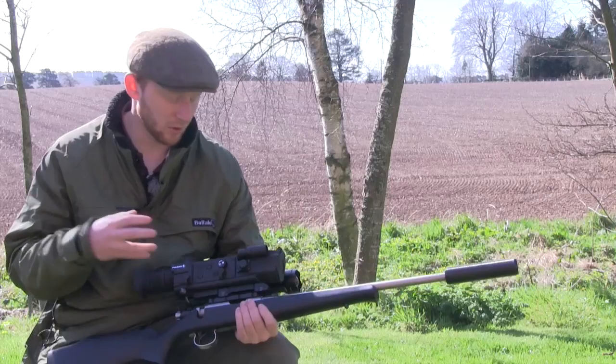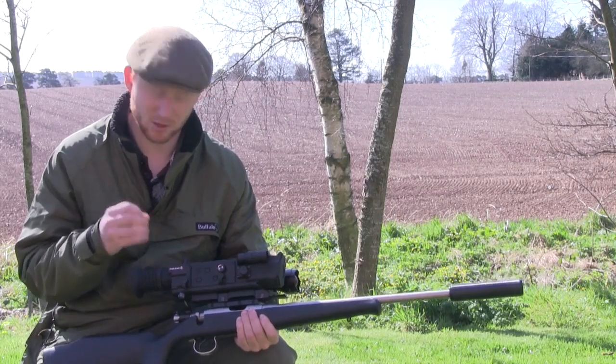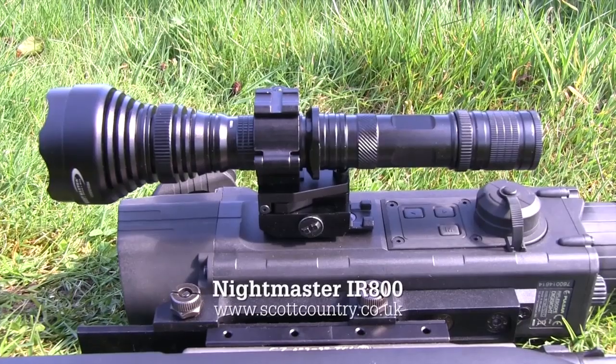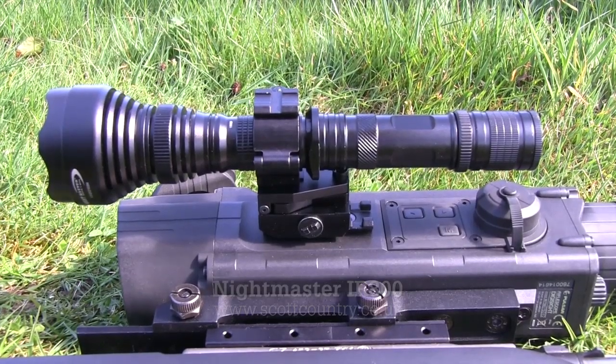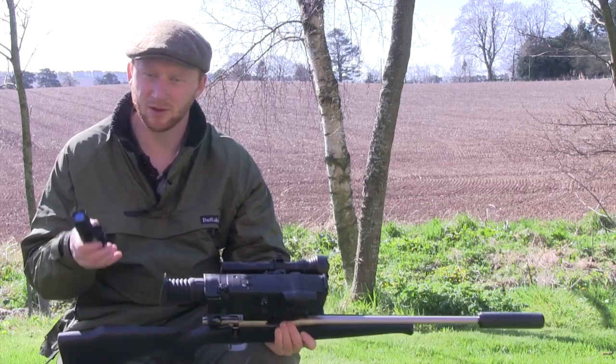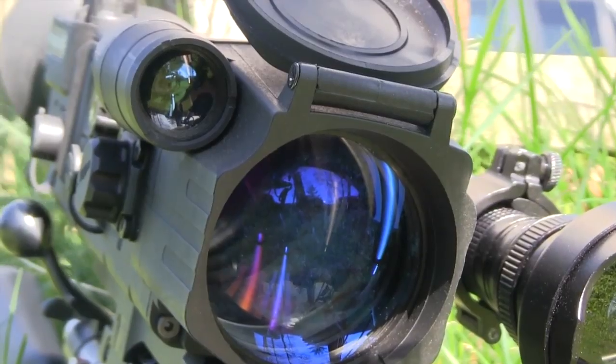So what I'm going to do is run through the few adjustments on the scope that will just improve your sight picture at night, and also a few tips on illumination to make your life easier. The first thing to look at when it comes to using your night vision is to get your illumination right. Now there are 2 aspects to this. The first is getting the correct illumination, and the second is making sure that the intensity is correct.